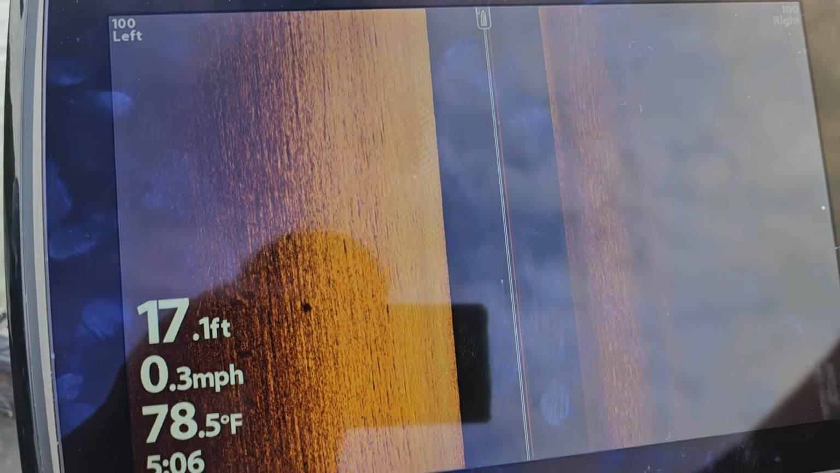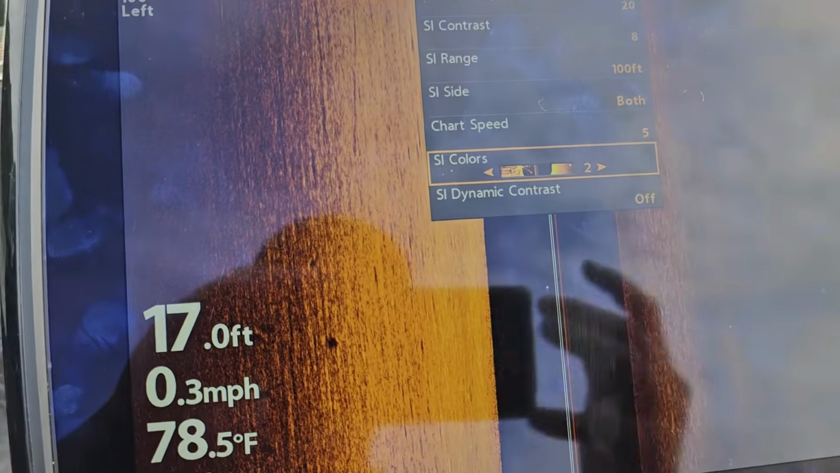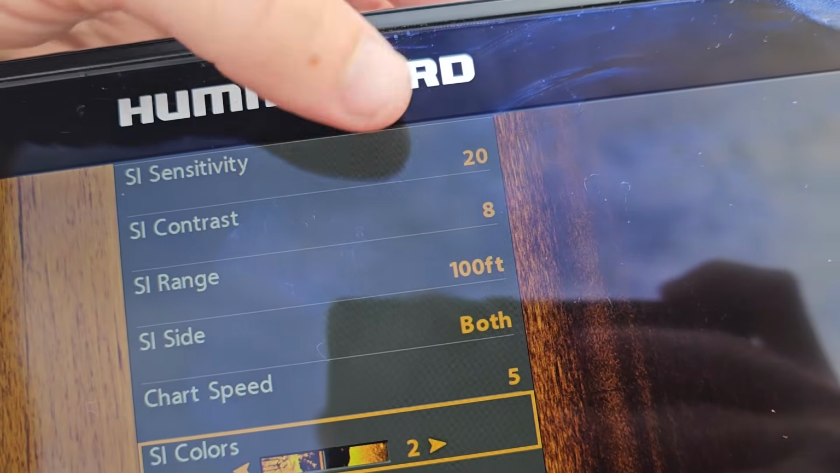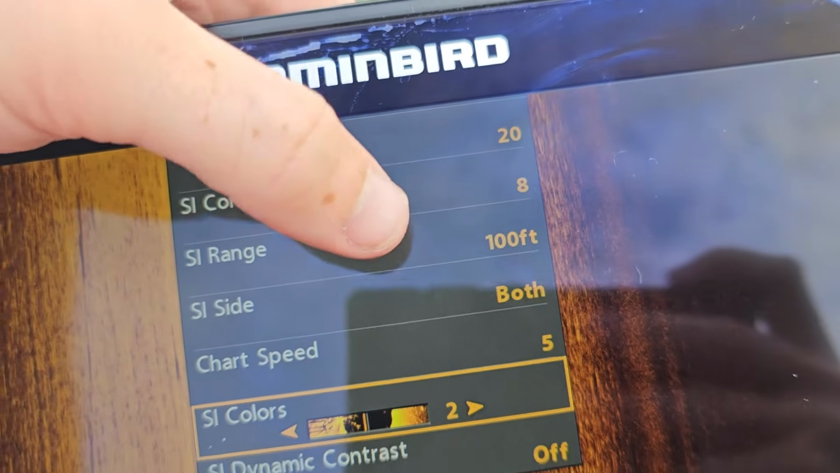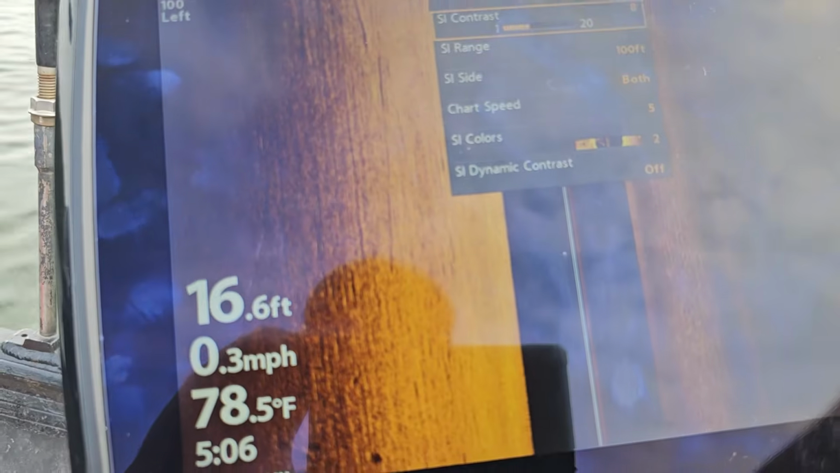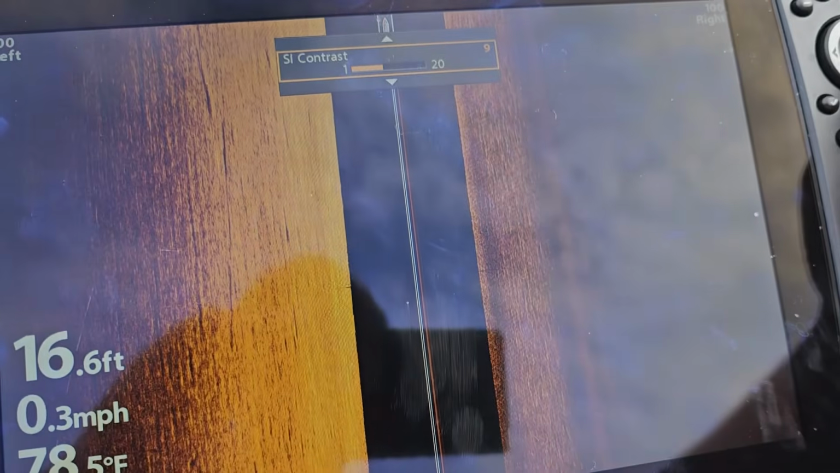So, we'll go back to menu here. So, I got my sensitivity maxed out. I really like it like that. Again, I'll fiddle with it as we go. The SI contrast at 8. I'll show you what it does whenever we start fiddling with it. So, we can bump our contrast up here.